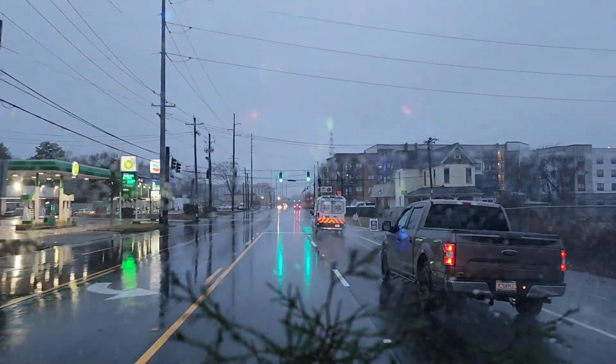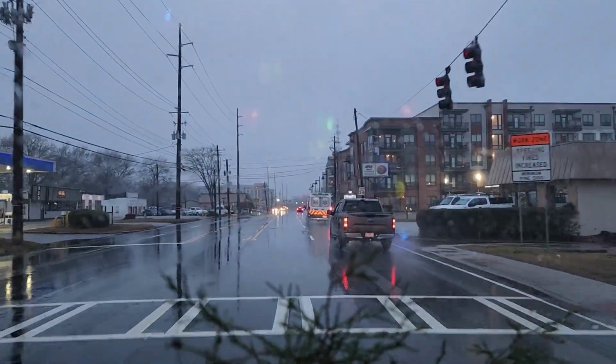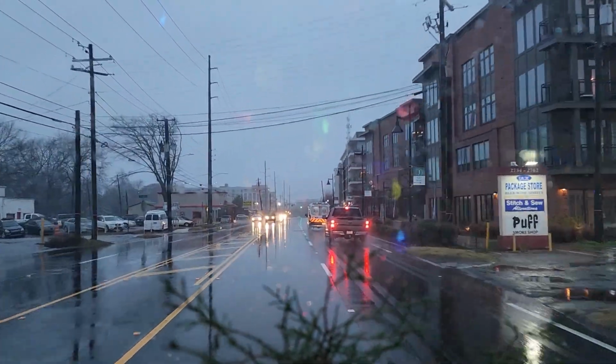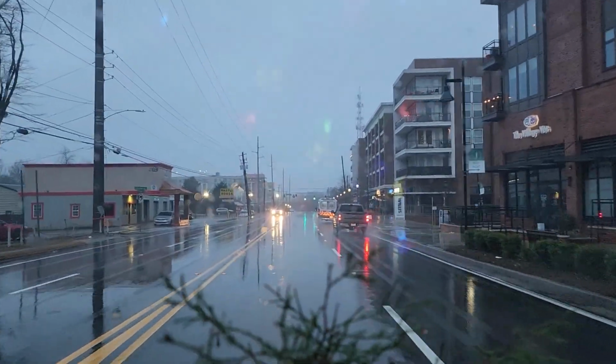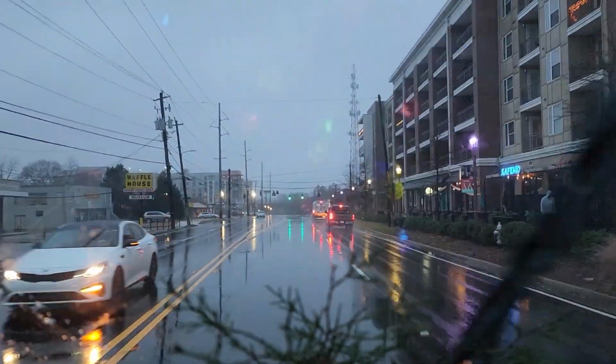See here some more apartments off to the left and right. The ones on the left have been here a while. The ones on the right are pretty new. The Waffle House Museum right up here on the left. The very first Waffle House right here.